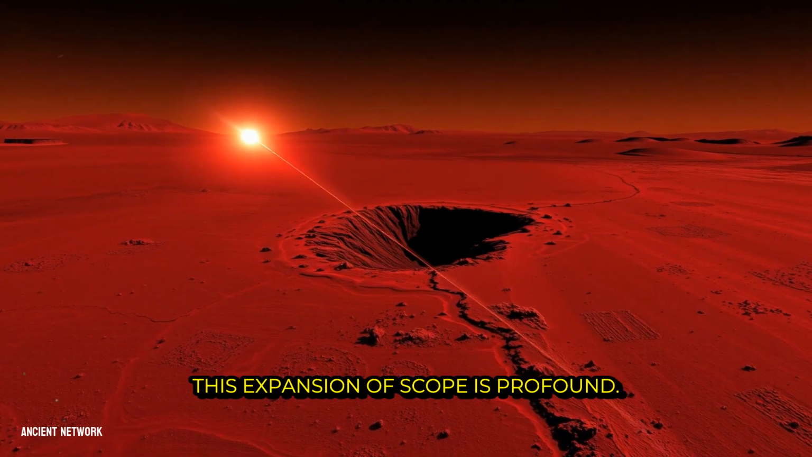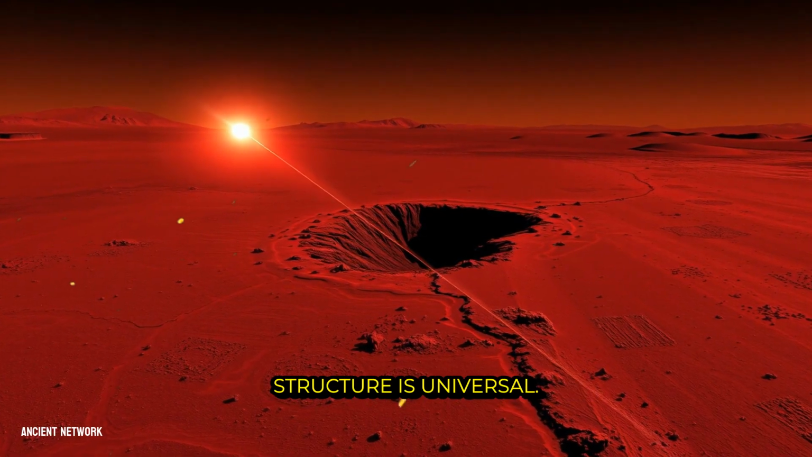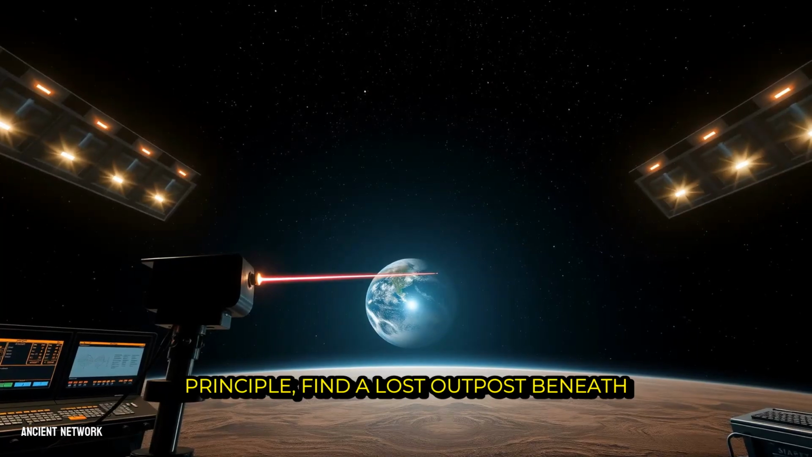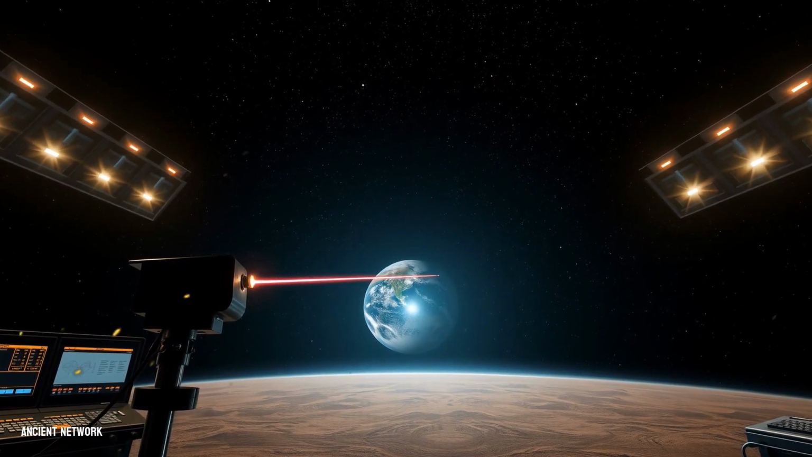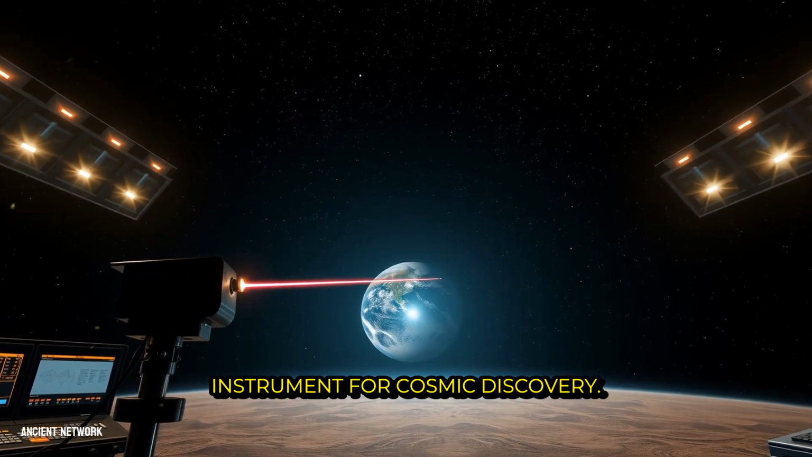This expansion of scope is profound. It demonstrates that the core idea of using light to reveal hidden structure is universal. The technology that finds a Maya causeway beneath a canopy can, in principle, find a lost outpost beneath Martian dust. It transforms LiDAR from a tool of Earth-bound history into a potential instrument for cosmic discovery.